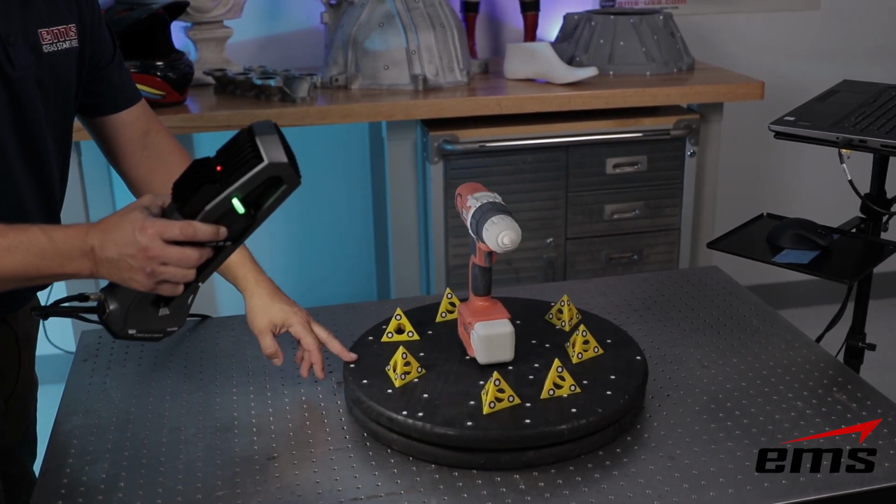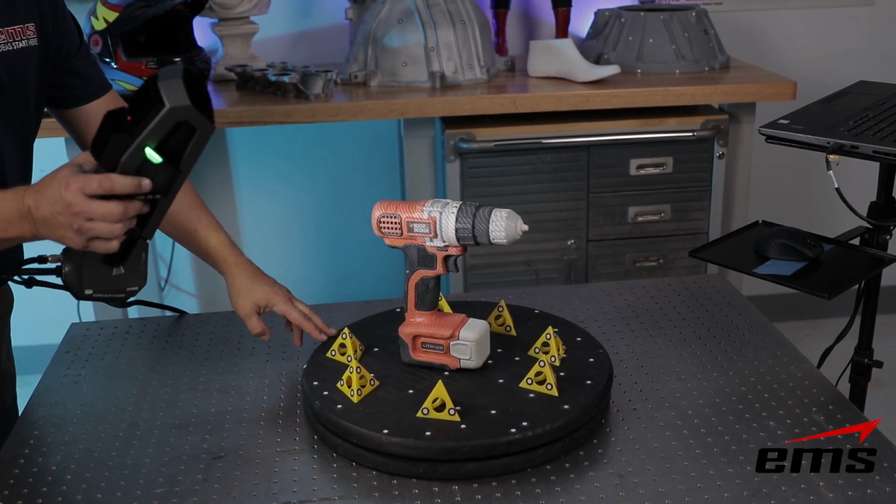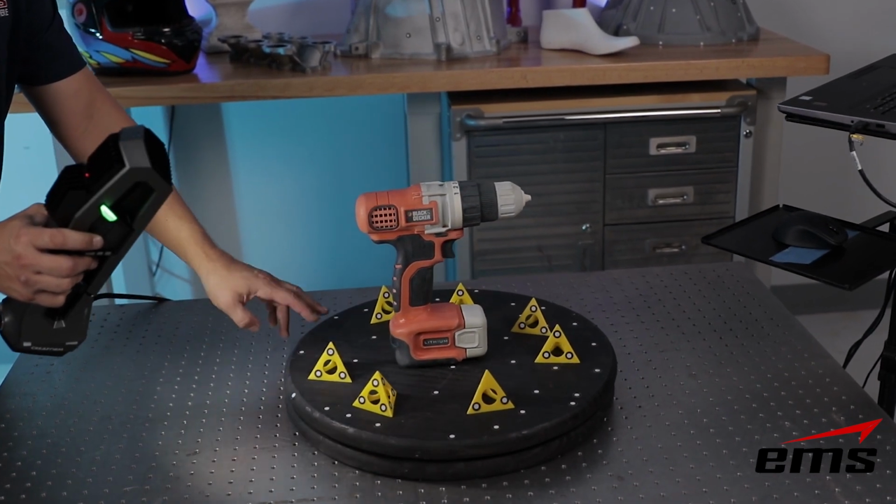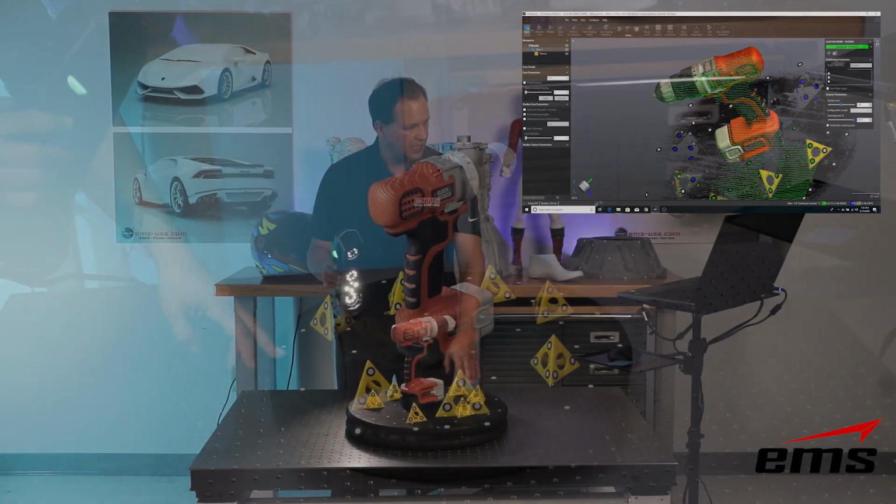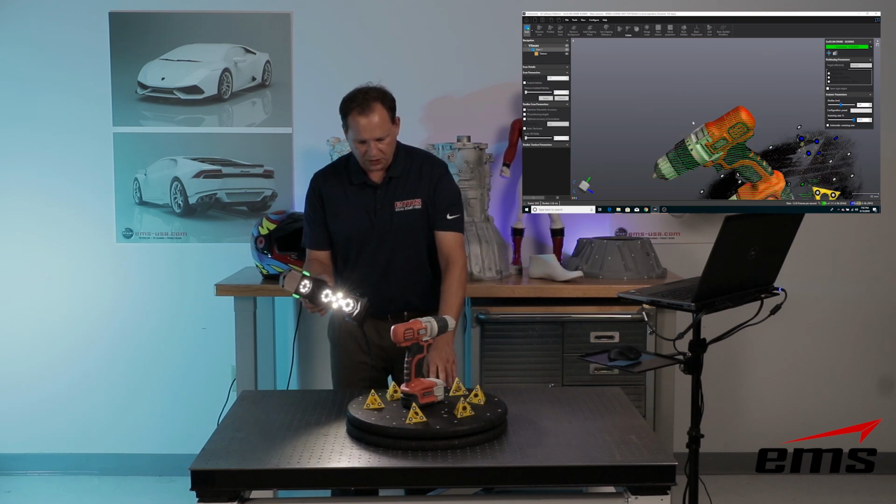Now, theoretically, we could definitely scan this part without targets. It wouldn't be an issue. But again, it's going to go fast because it can lock onto those targets quick. Now, I'm also scanning in color. We might as well grab the color while we're here. And we just keep going over it.